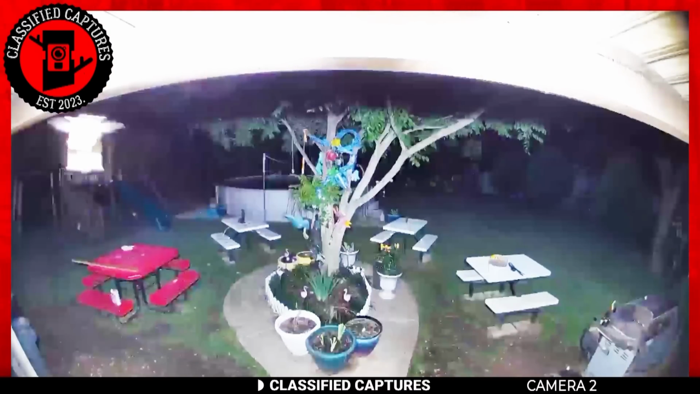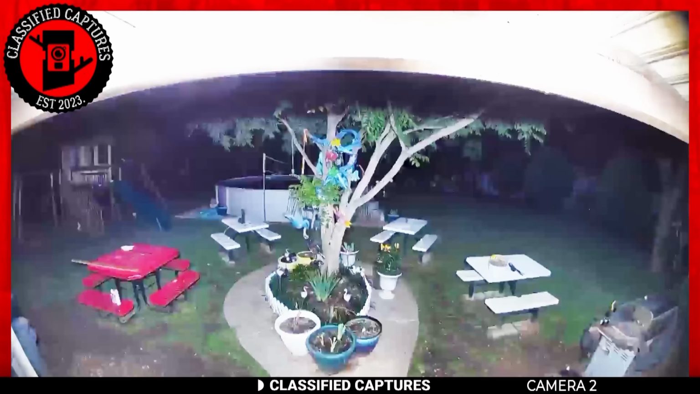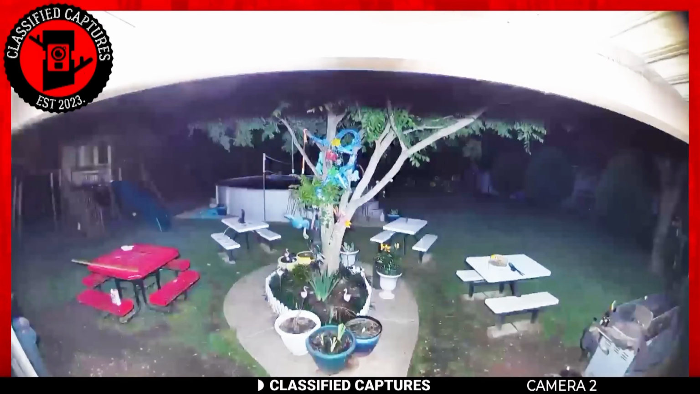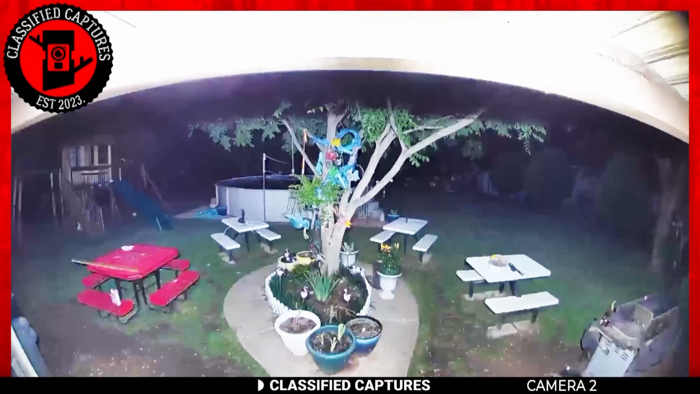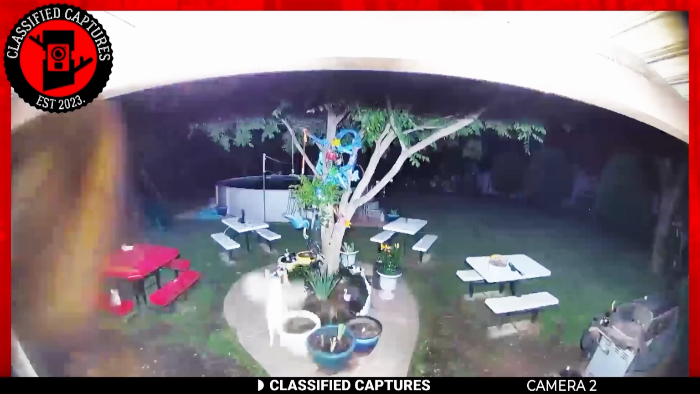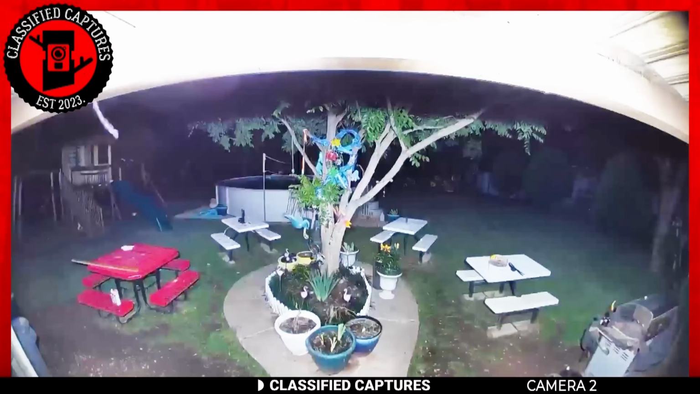What would your reaction be if you spotted Tinkerbell gracefully flying in your backyard? Well, the following footage was captured by a homeowner's security camera in their backyard. An insect initially appeared fluttering across the camera's field of view, but as the recording continued, it became evident that this was no ordinary insect.